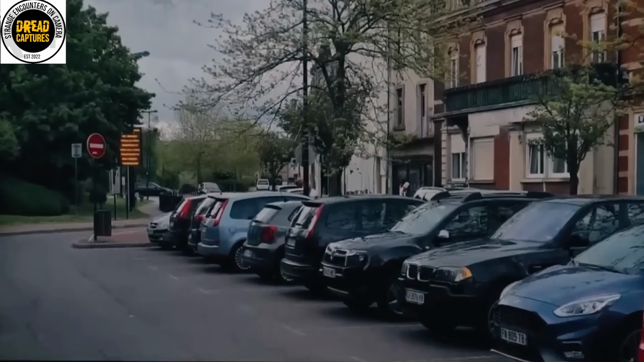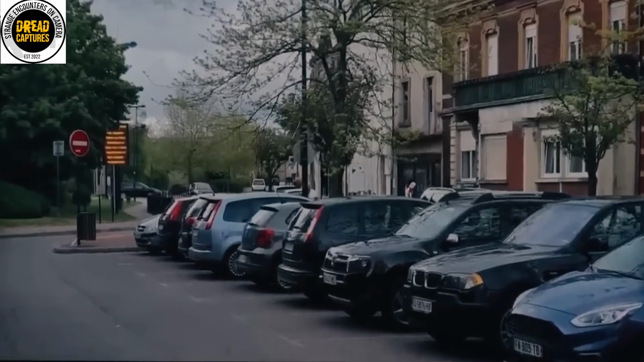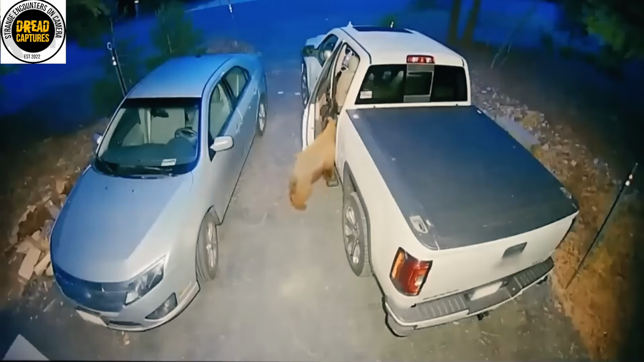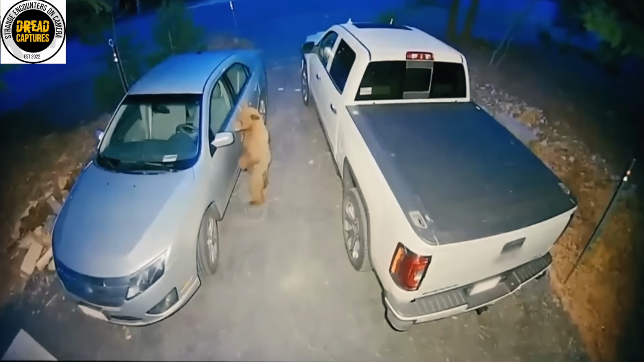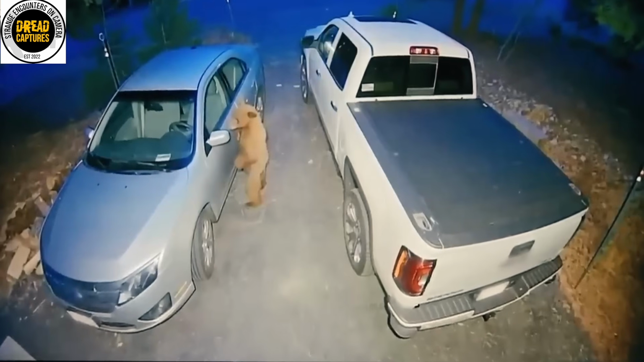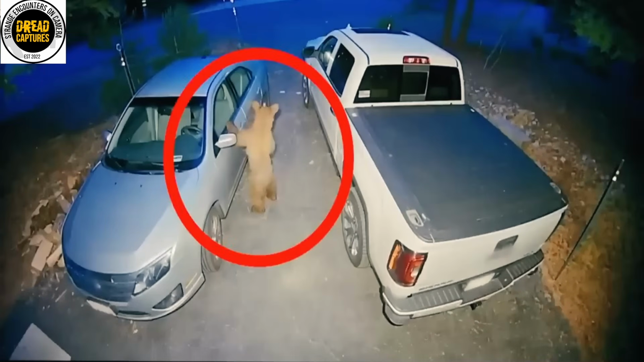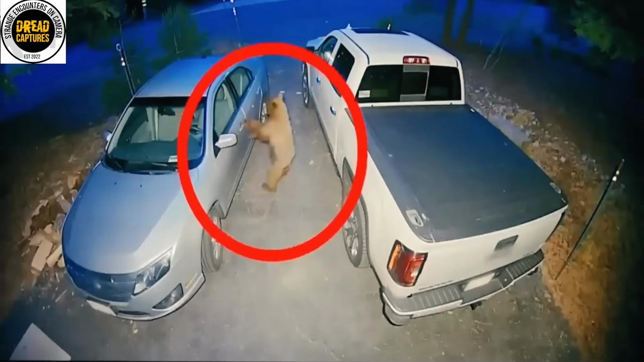California seems to have a lot of stuff going on these days. Well, let's add this little bear burglar to the list. He kind of looks like a little human there for a second, looking around, checking to see if anybody's watching. It is crazy to think that they can open these doors.